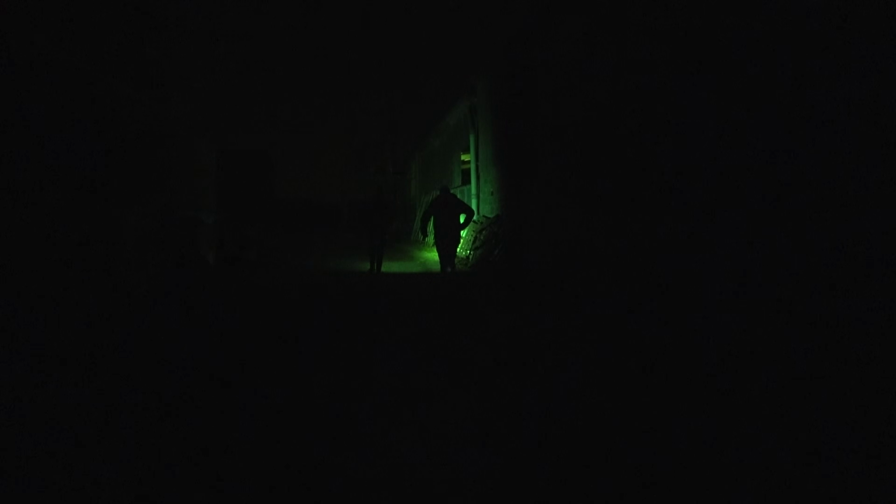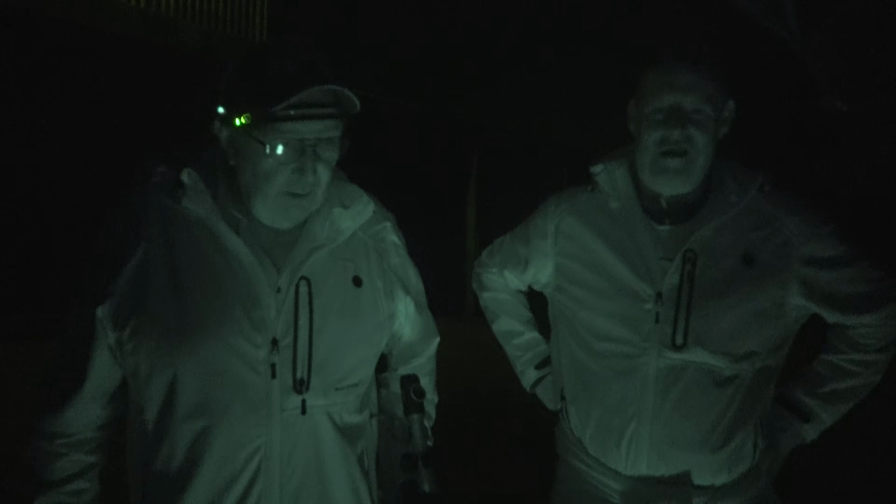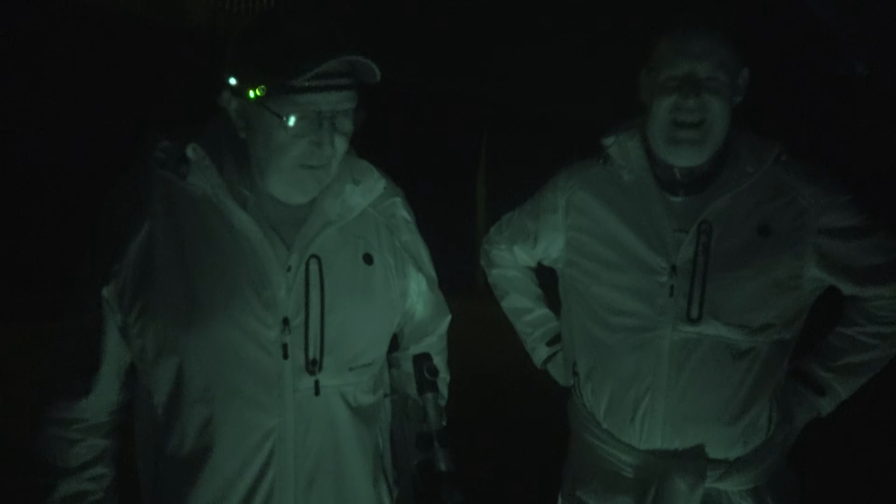Right, we're back at the car. We're going to stow the rifles, lock it all up, and be good guests and go and help our hosts wade through various deposits and pick up the birds we shot.